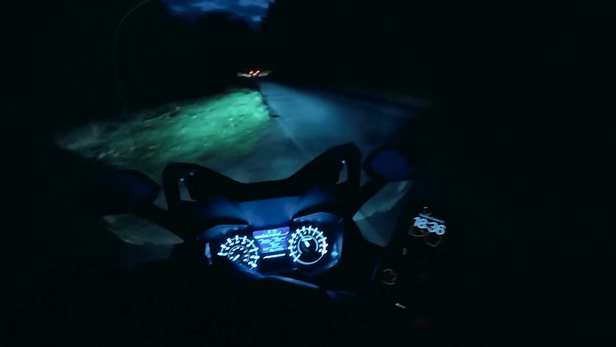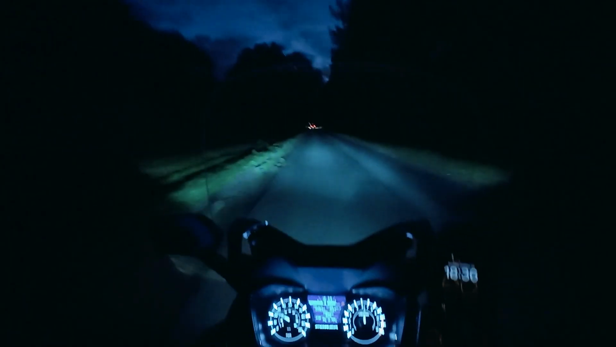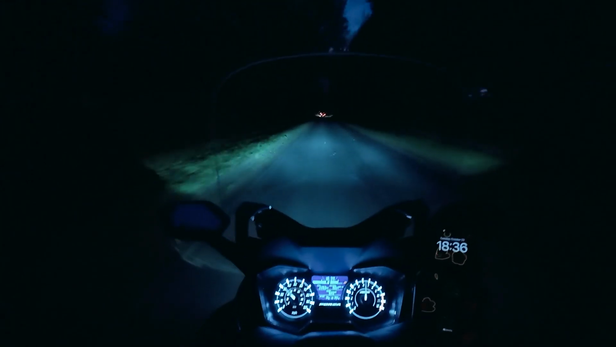Oh my goodness, where is the Velcro for this glove? I'm not going to be doing anything unless I can find that. Here we go, let's go. Off we go. Right, let's try again.